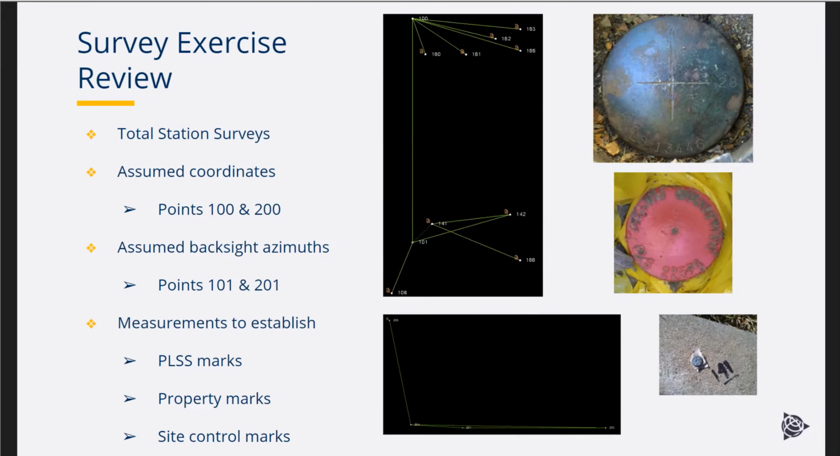Then we followed through with some total station surveys. The points were assumed and the azimuths were assumed, and so those are off in their own little compartment. We used the total station measurements to establish the public land survey marks. The property marks on the site worked out that all but one boundary mark were in place. And then we also used the total station to establish some site control marks.